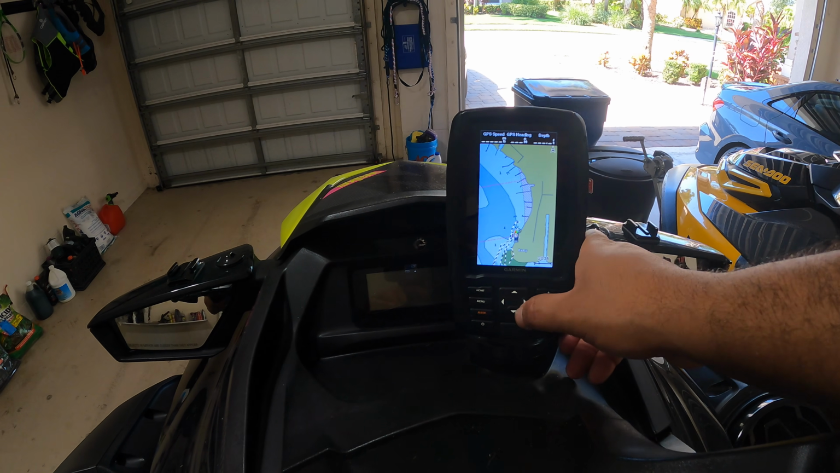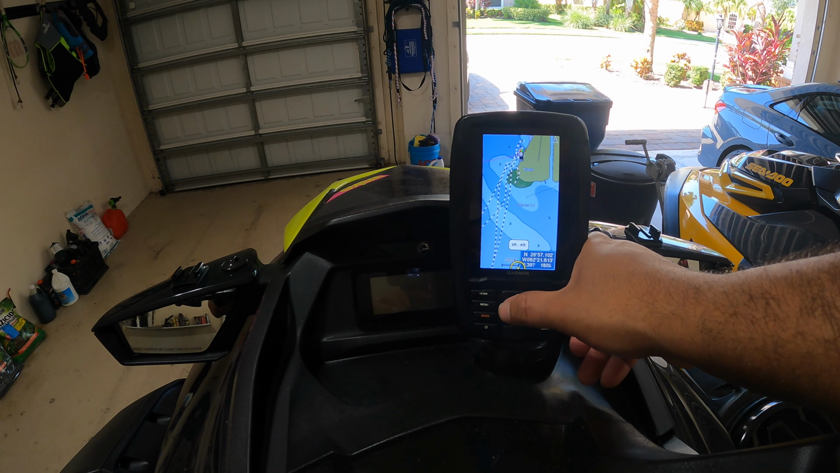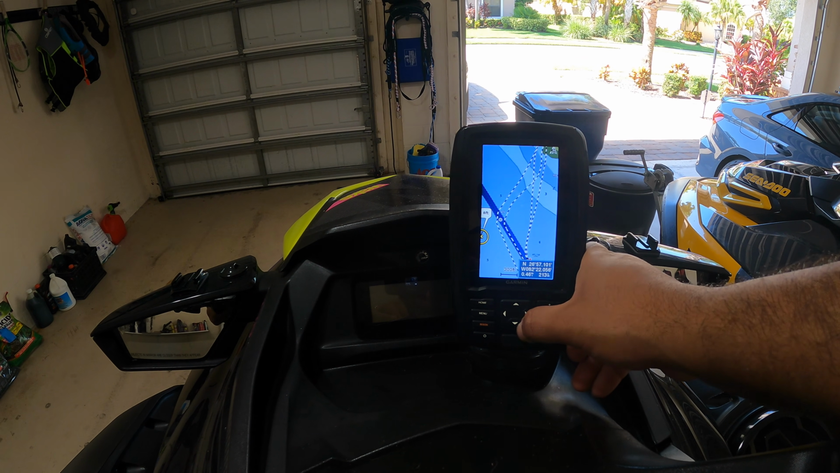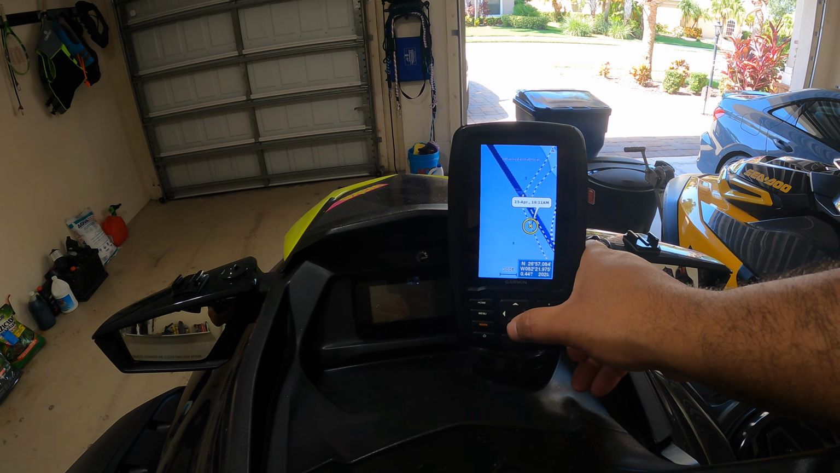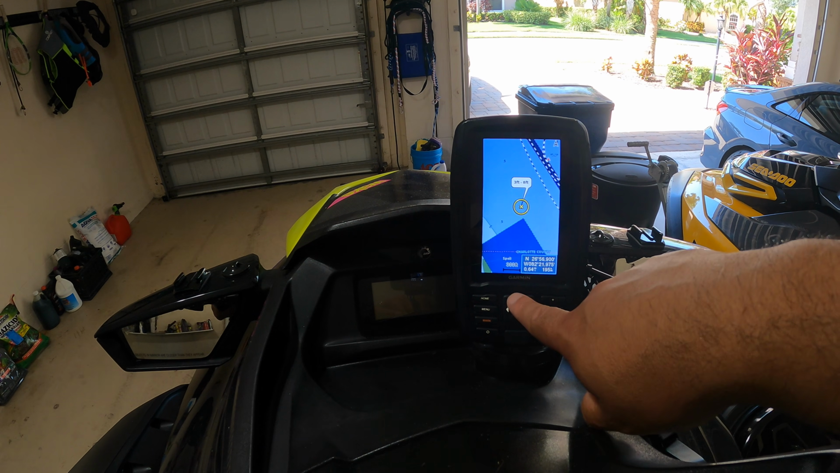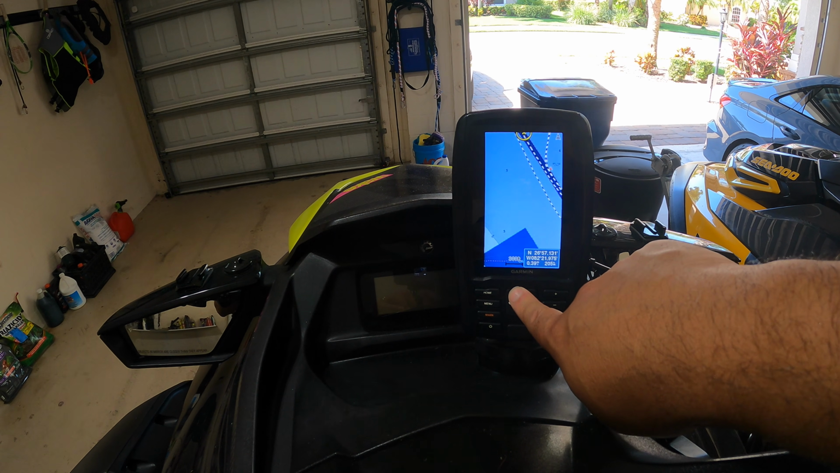The cool thing I like about this GPS unit also is, as you can see here, we'll move a little bit down. It also stores and keeps track of anywhere you've ridden or visited. So as you can see, there's the intercoastal waterways. And as you can see here, it literally has a trace of the location where I was riding or I'm currently riding.